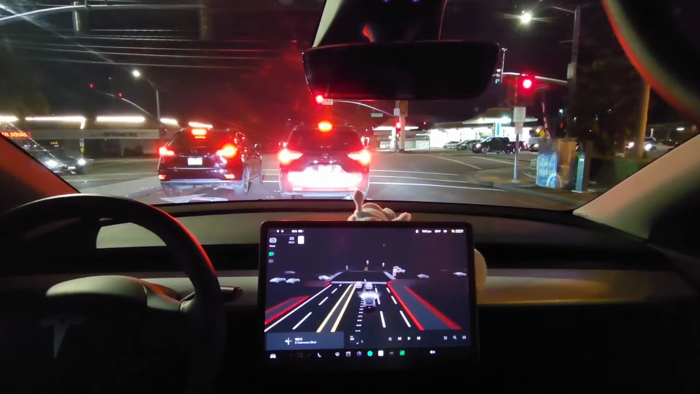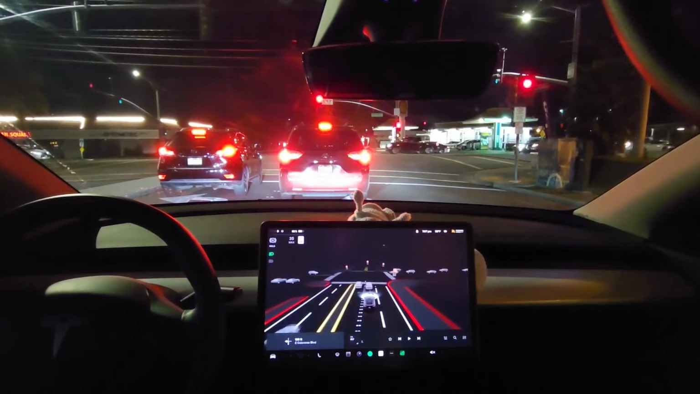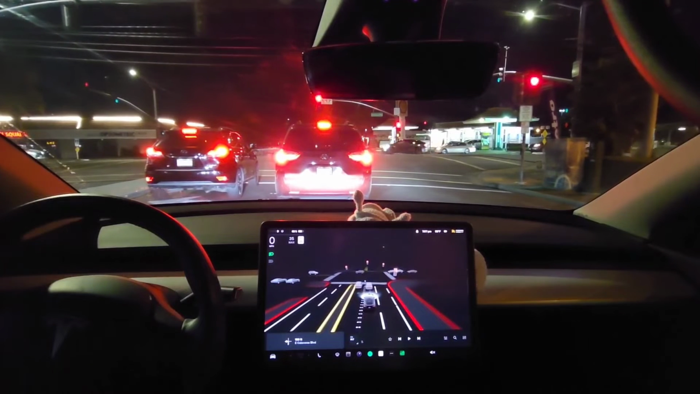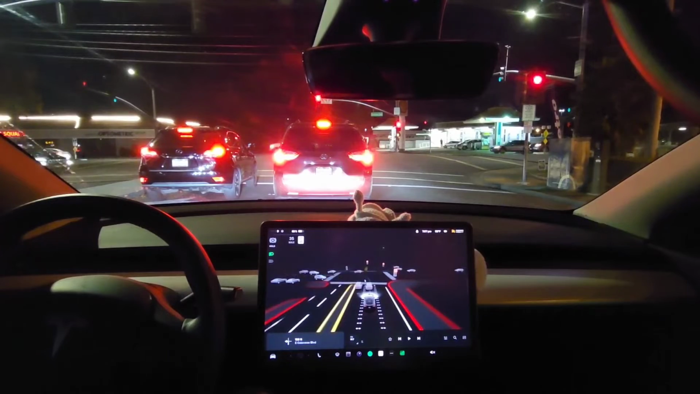Okay, so this isn't an incorrect move it was trying to do. It's just I don't want to go the way the GPS wants to go. So yeah, it's not really an issue with the car, or with the autopilot.